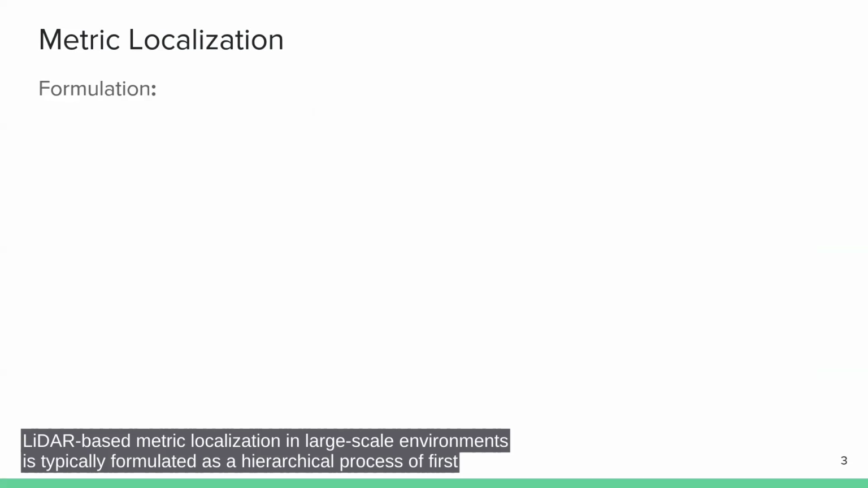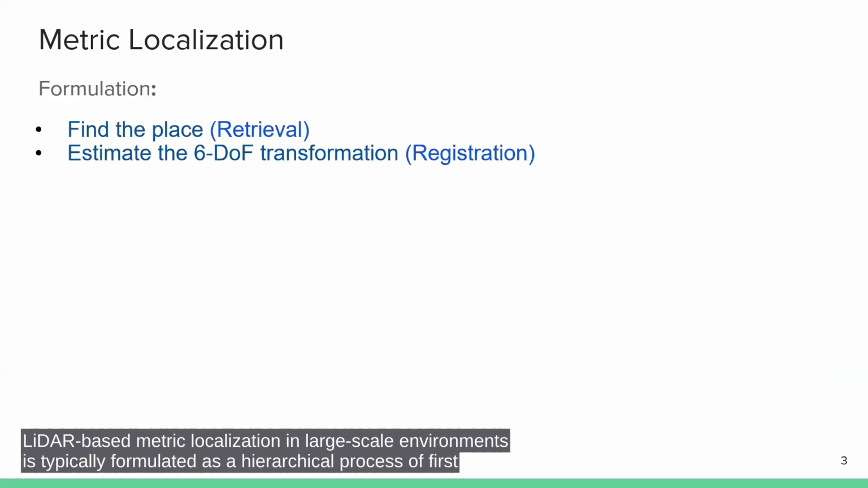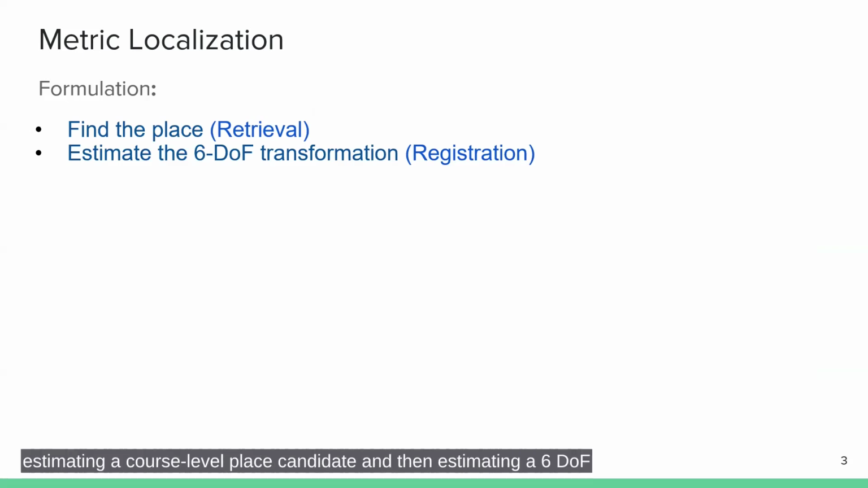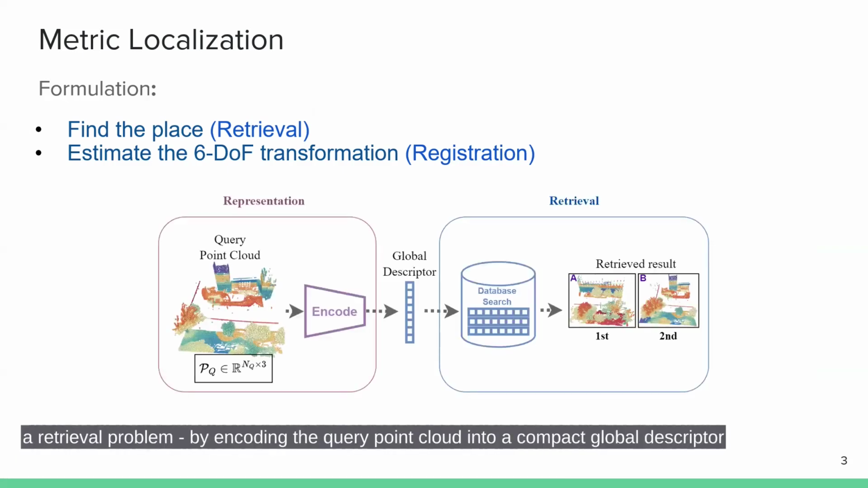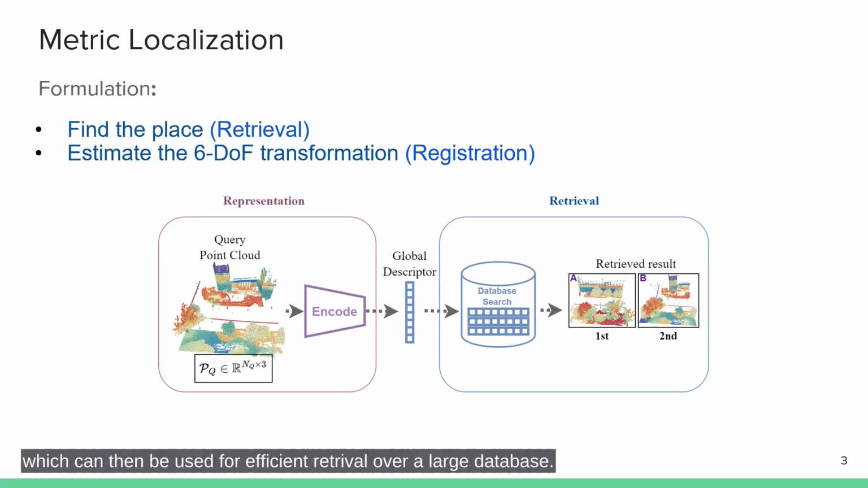LiDAR-based metric localization in large-scale environments is typically formulated as a hierarchical process of first estimating a coarse-level place candidate and then estimating a 6 degree of freedom transformation using point cloud registration. The first step, known as place recognition, is typically formulated as a retrieval problem by encoding the query point cloud into a compact global descriptor, which can then be used for efficient retrieval over a large database.